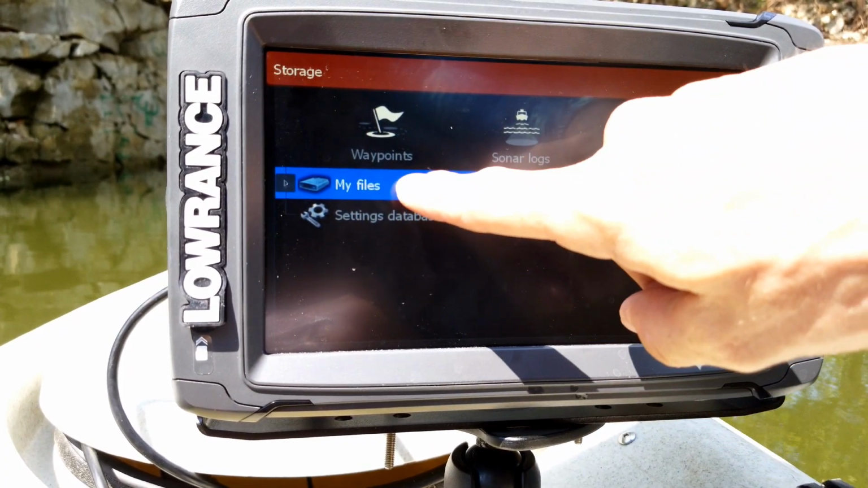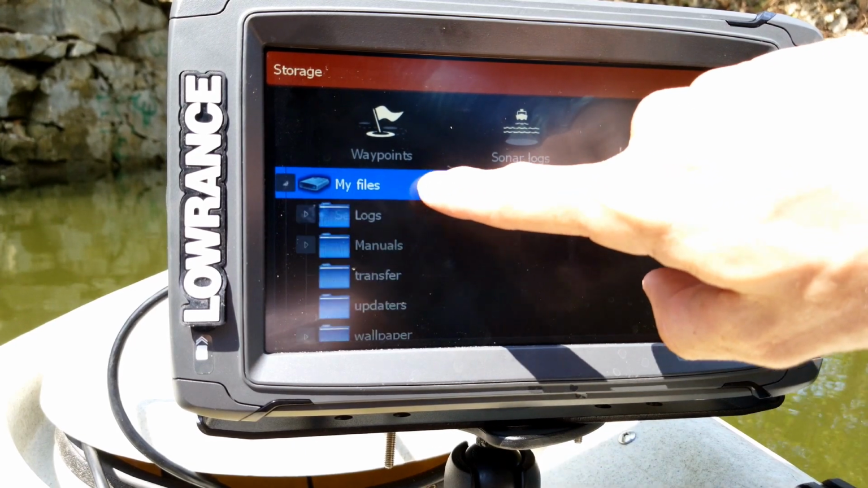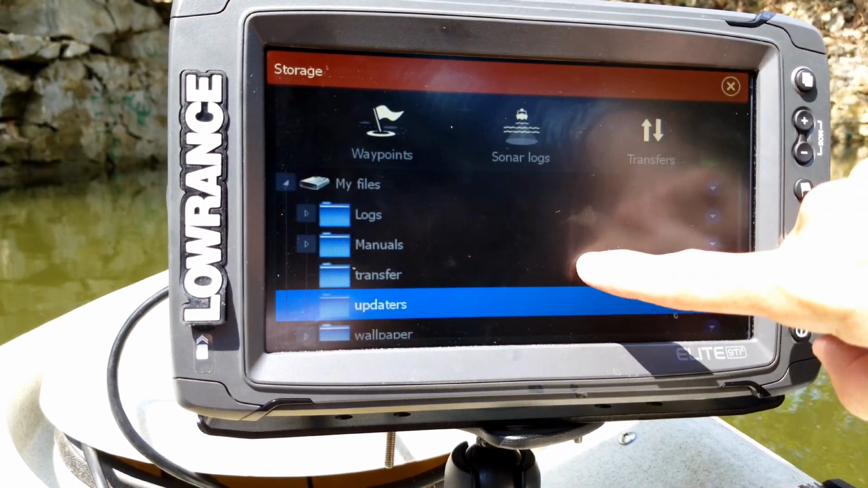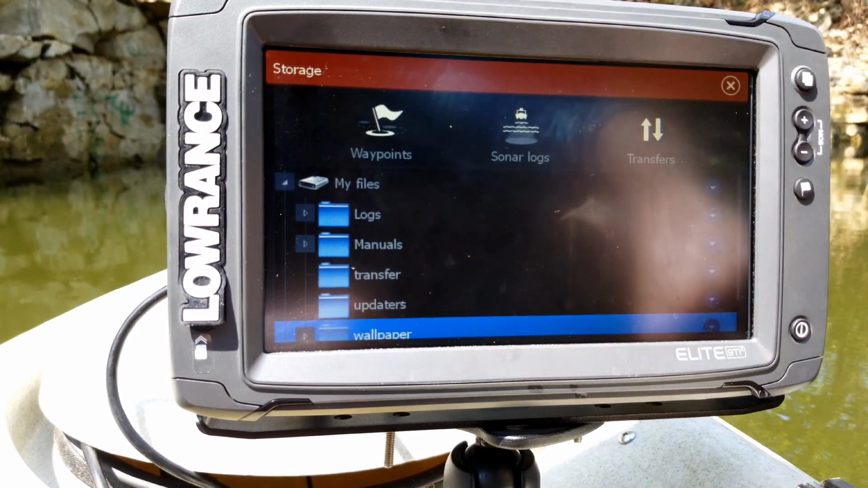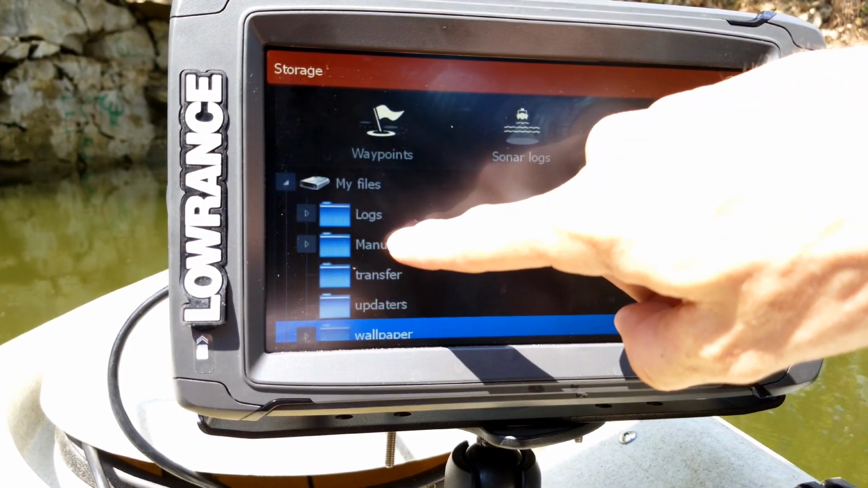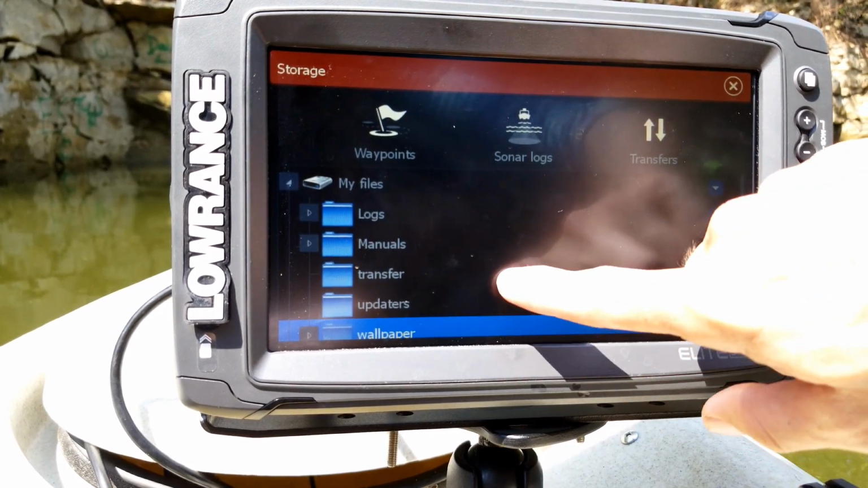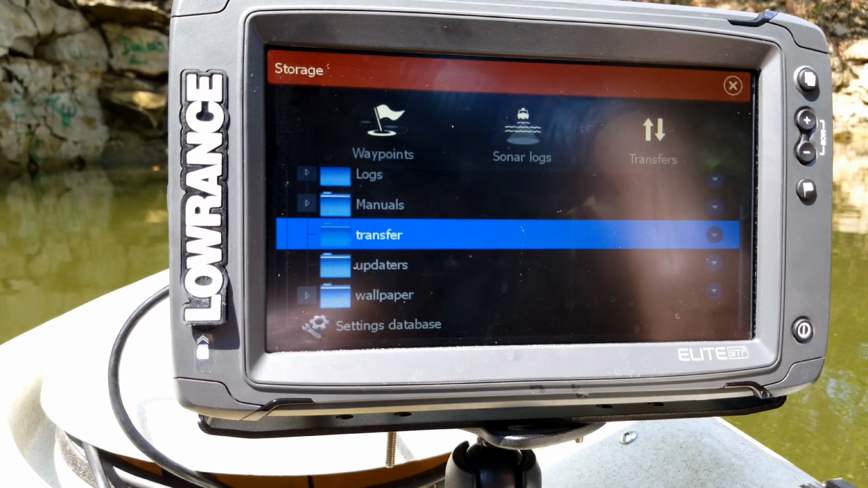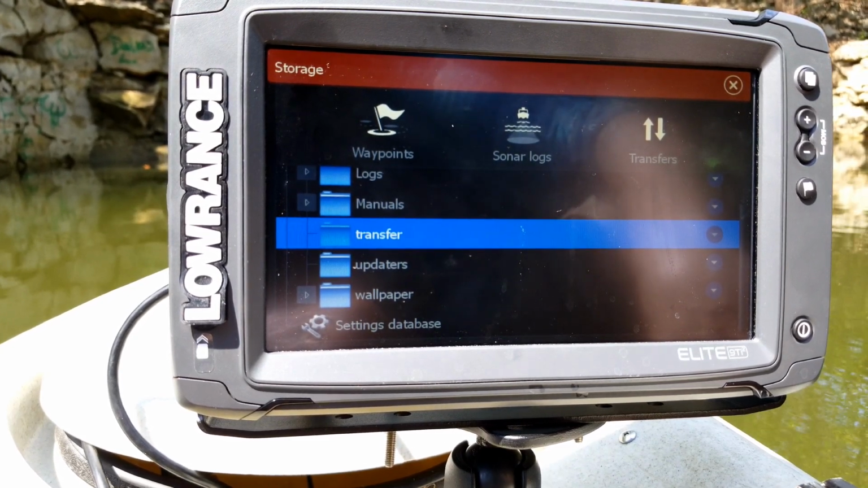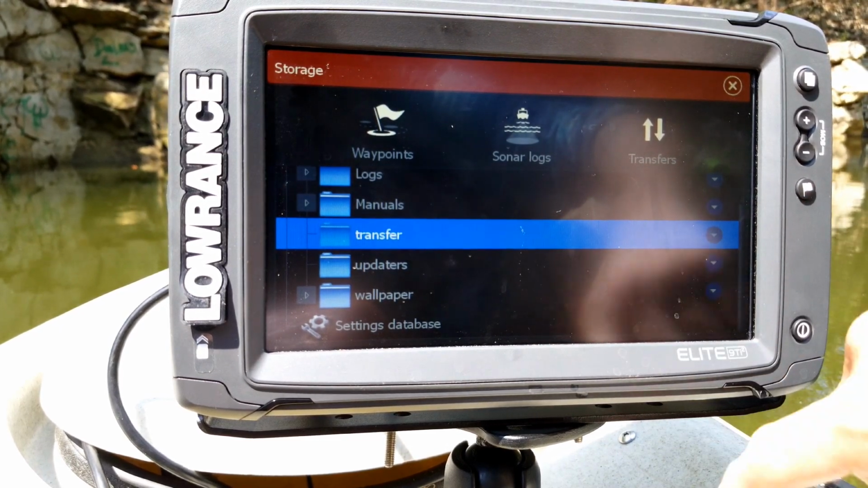Now, you'll see where you have your My Files, your Settings database. So if you click on My Files, that brings up all the files that are saved into the internal memory of the unit. So you've got logs like your sonar logs, you've got your manual, which most of these units have a preloaded manual built into them. You have your transfers, and so if you're downloading things from the web, it'll show up in there. And then you have your wallpapers, updaters, things like that.